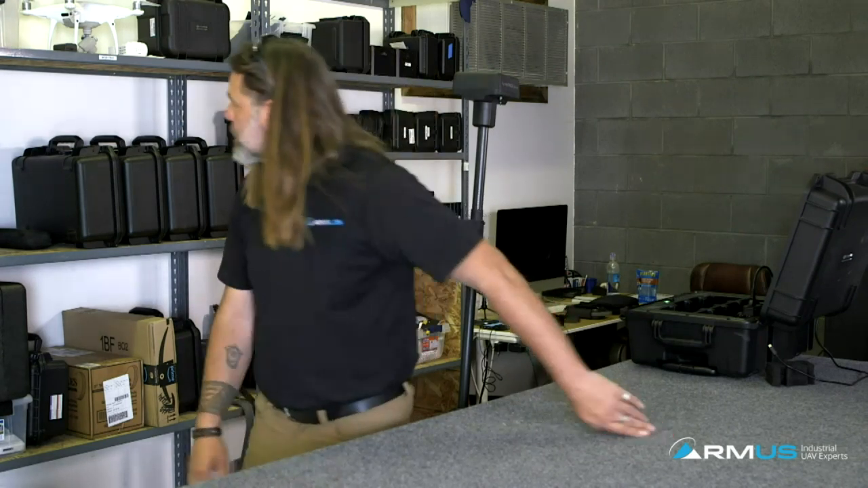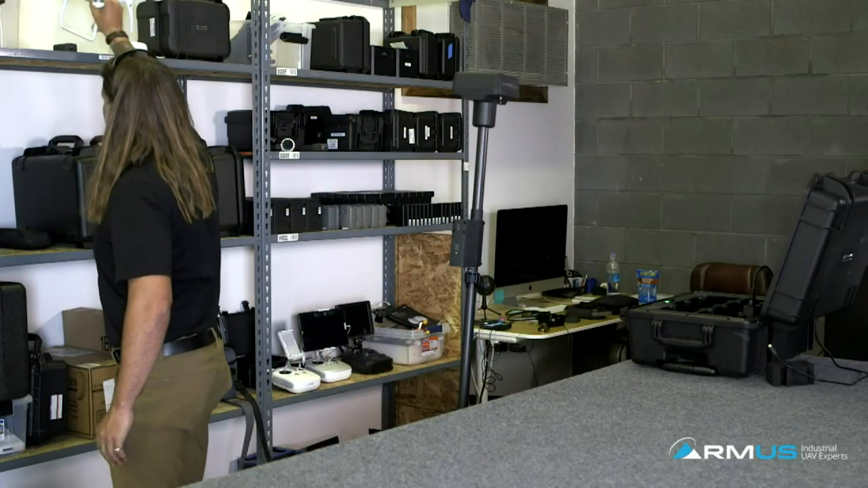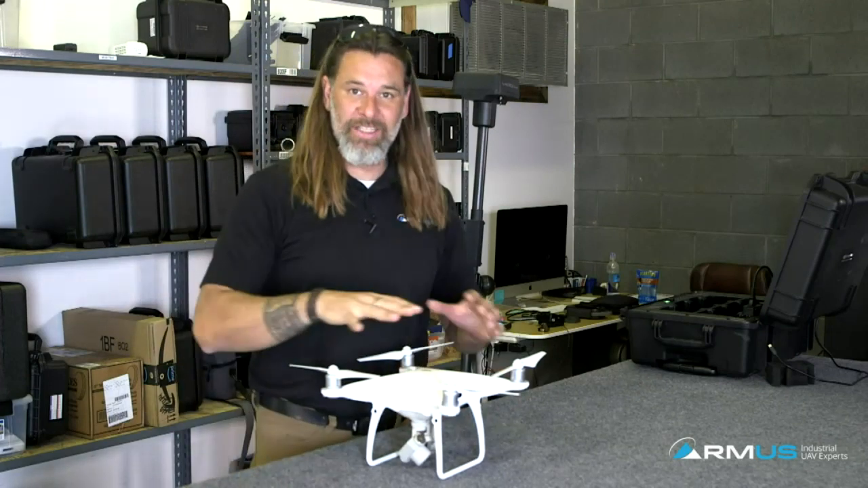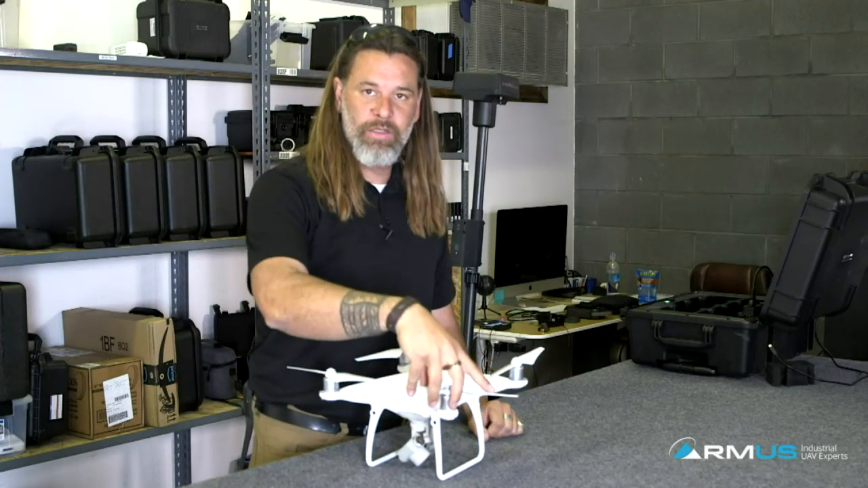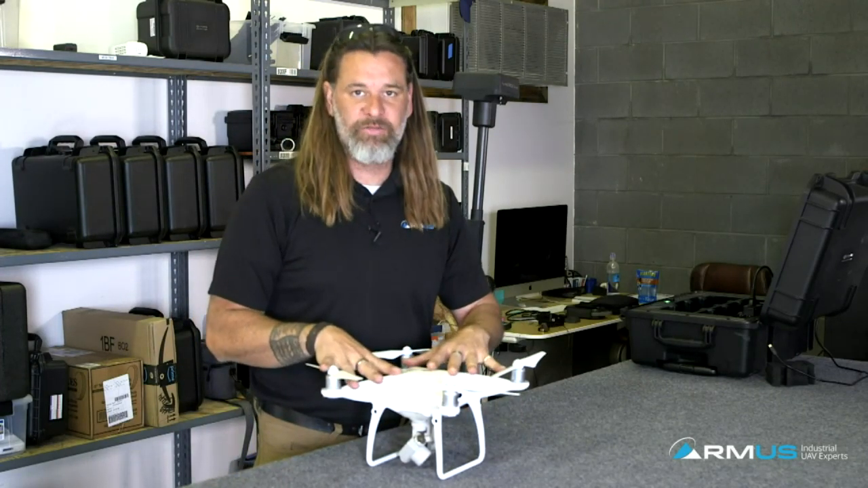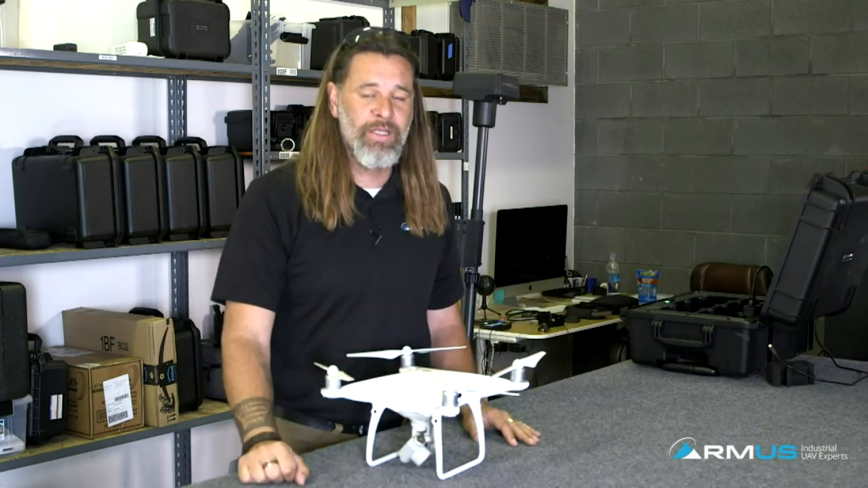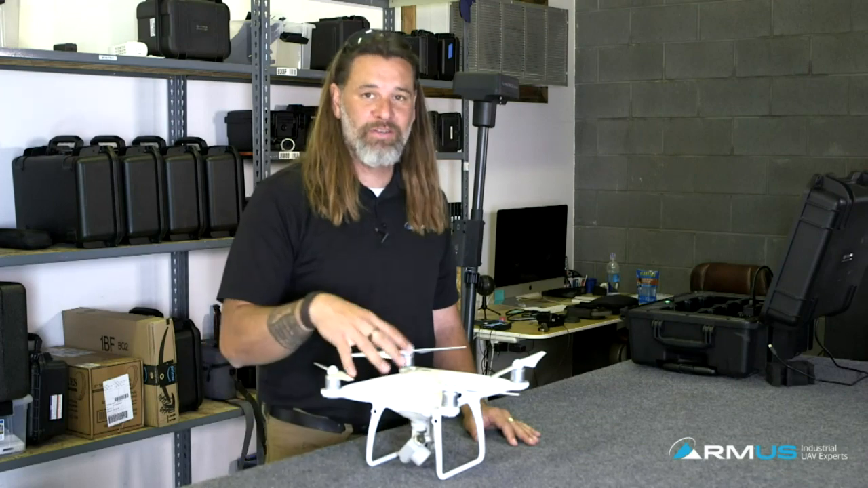What do we know about the losing prop/motor algorithm? Okay, one of my all-time favorite questions. What happens if you lose a prop on a quad? Well, you're pretty much DOA. On all quad designs, if you lose one rotor, this machine is not going to fly. That is basically it, unless they have the basic flight algorithm to handle that.